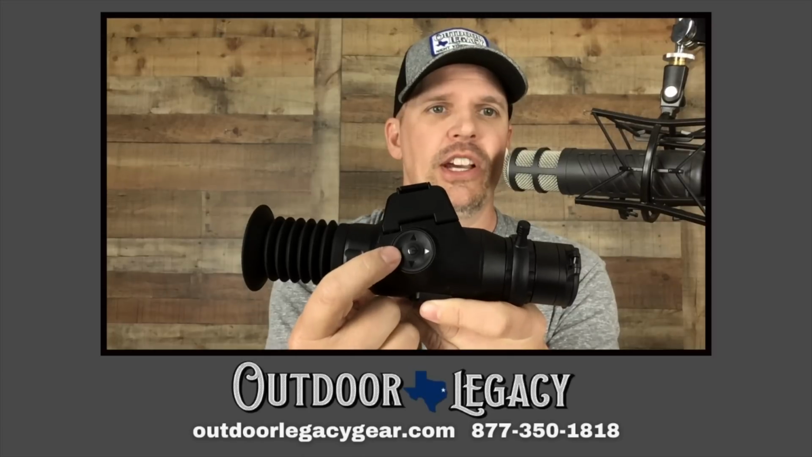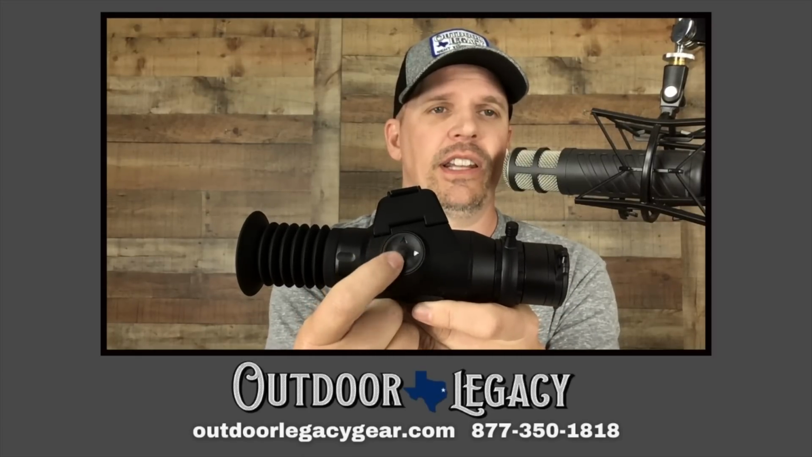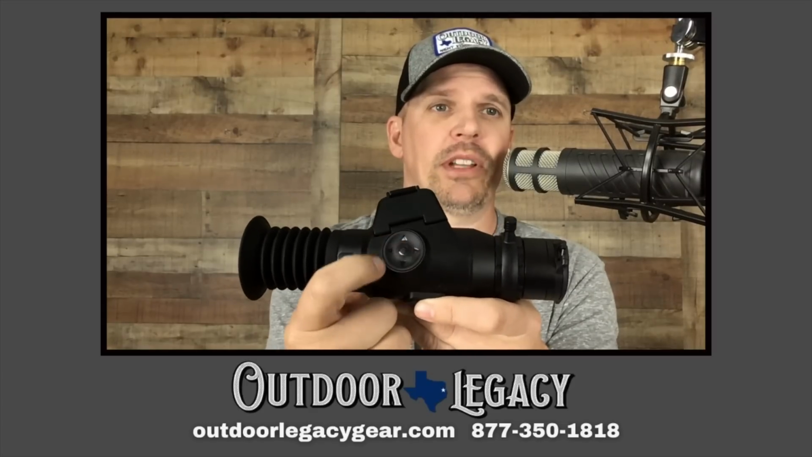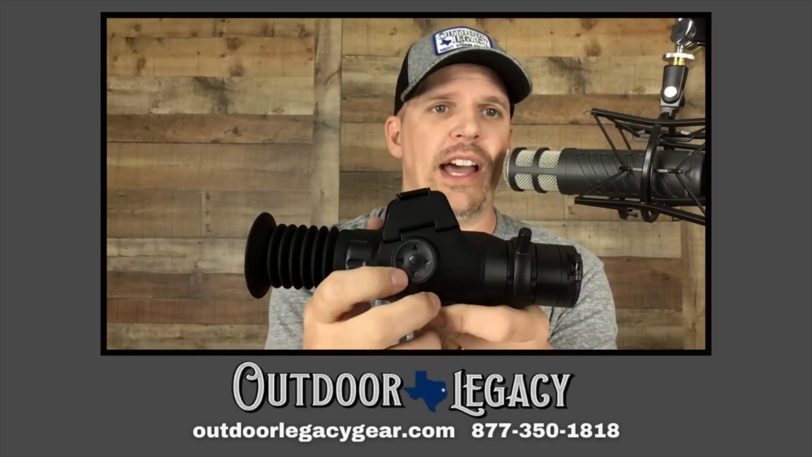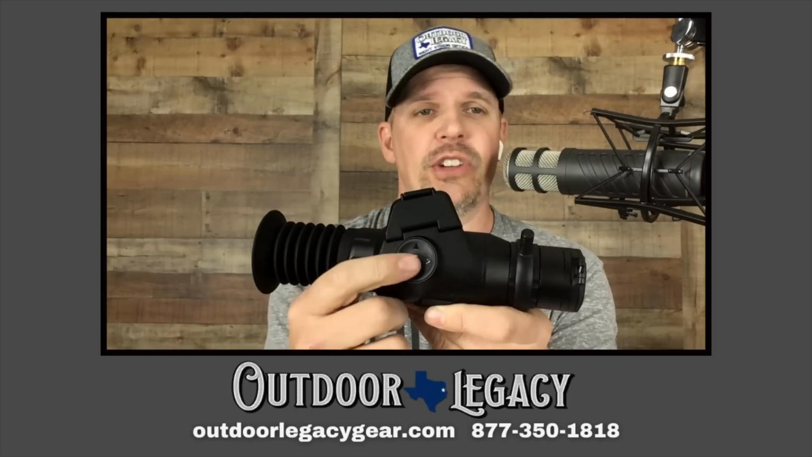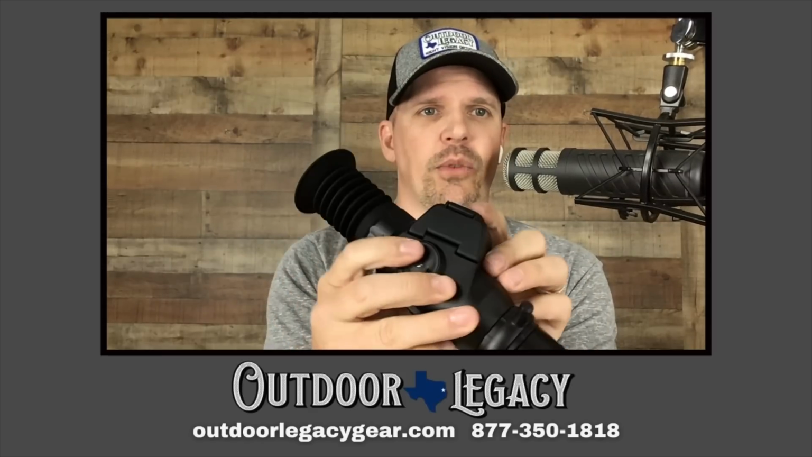And then right up here on the top, I love this. This is going to be your controls. Very simple. Up, down, left, right, center, select. This is one of the easiest types of controls I believe there is, just like a TV remote control. Very intuitive. We're all very familiar with that. We're going to talk a little bit more about the simplicity of this unit, but I think that's where it starts, in the controls.